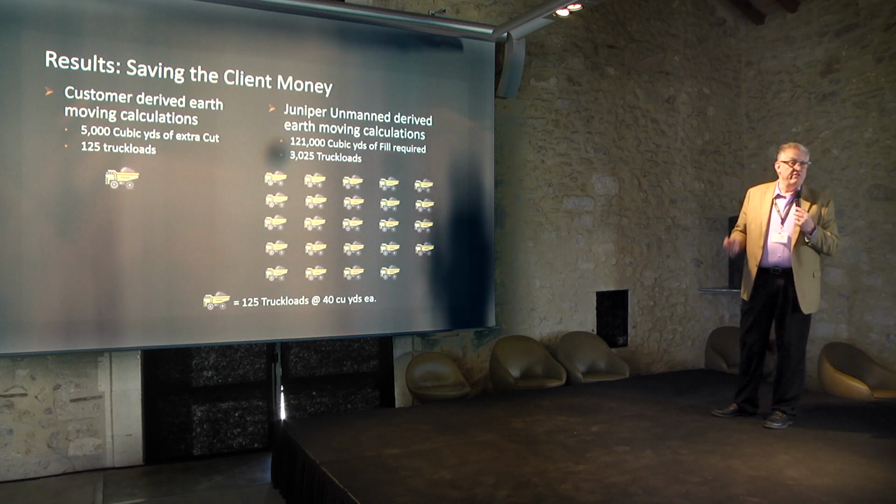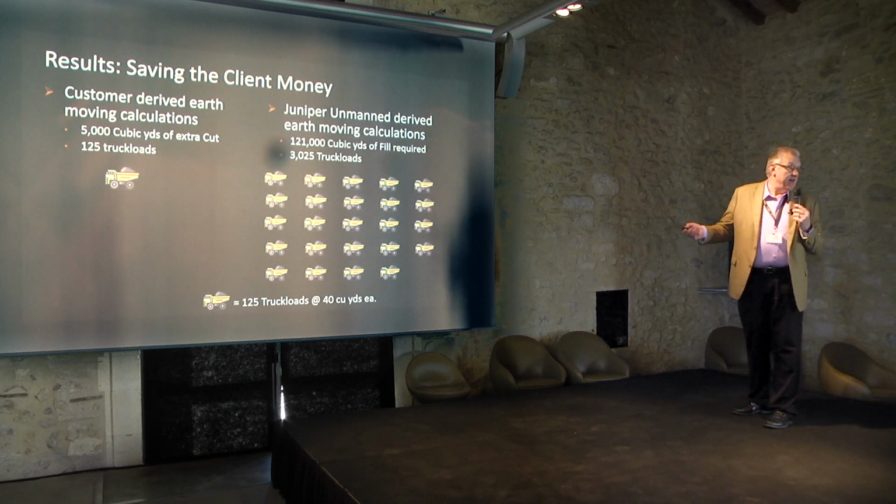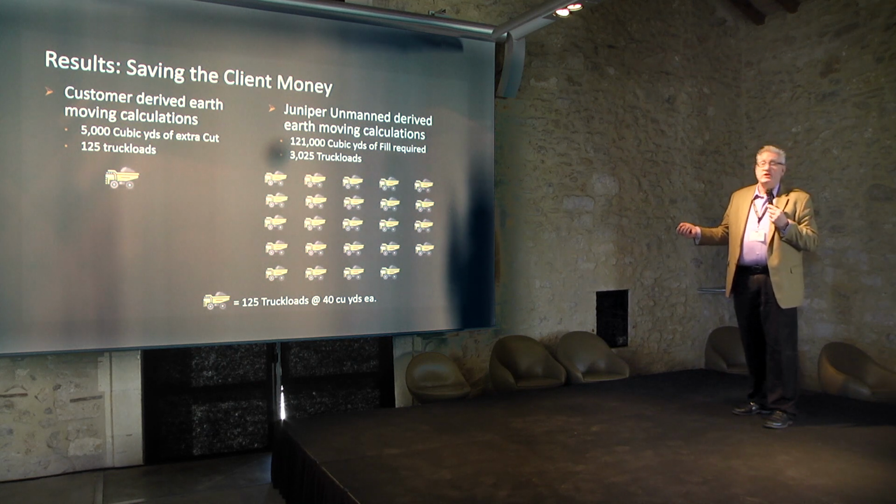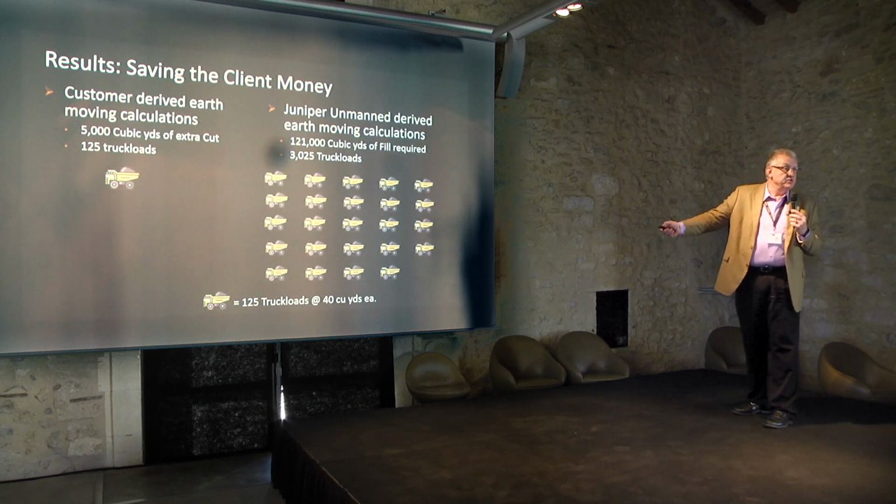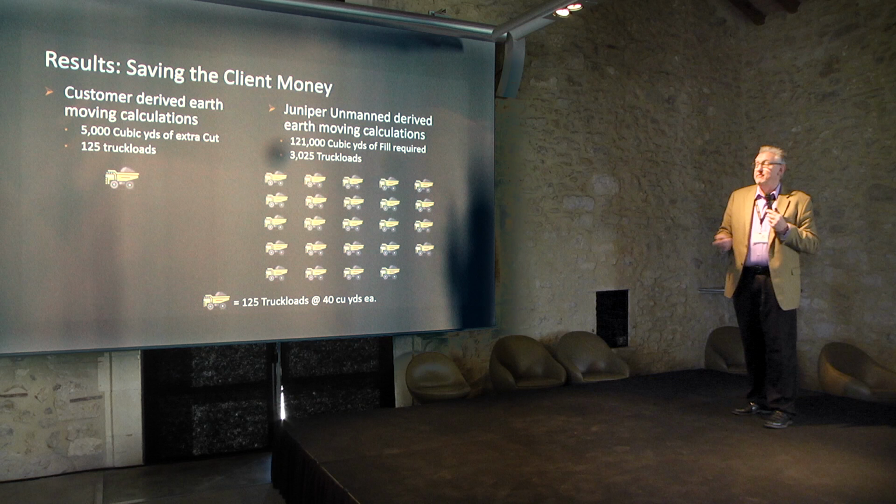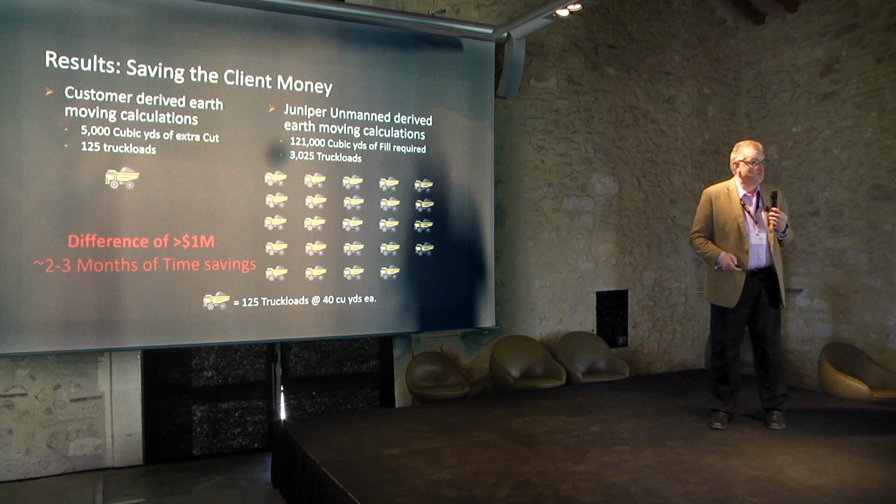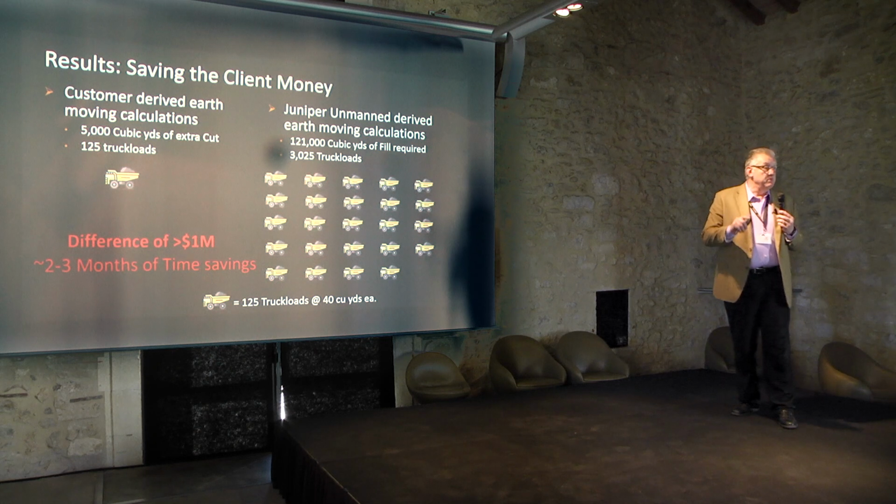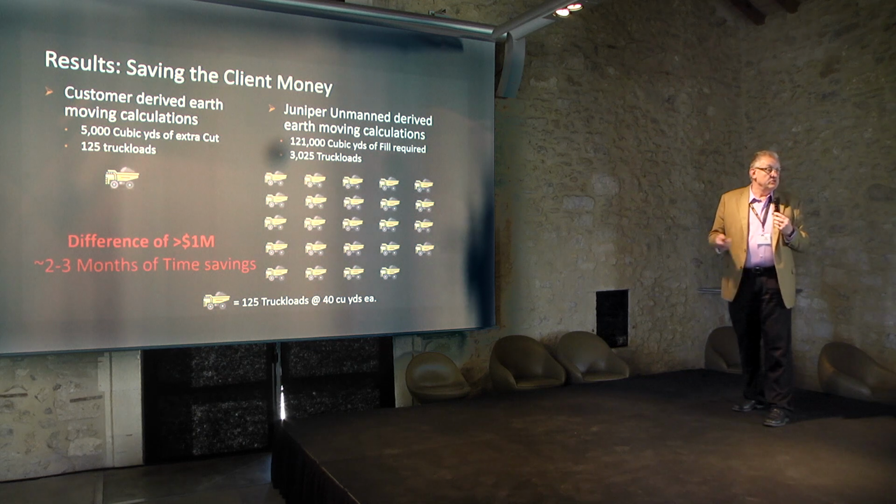3,025 truckloads of earth they needed to find, not move off site. They needed to go and contract. If they would have gone with this, they would have had to contract over 3,000 truckloads of dirt to bring on site. So depending upon the distance, the cost was significant. How much? $1 million. So when the customer told me we saved him $1 million, I said, oh, excuse me, we missed a decimal point in our proposal, right? But it's significant, really significant.